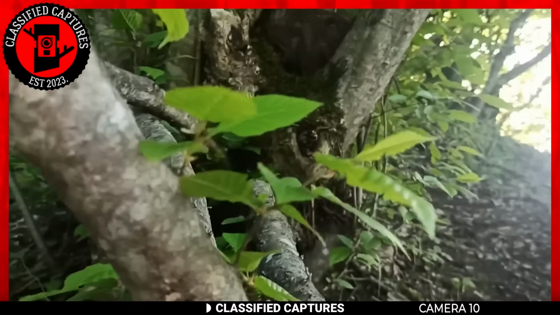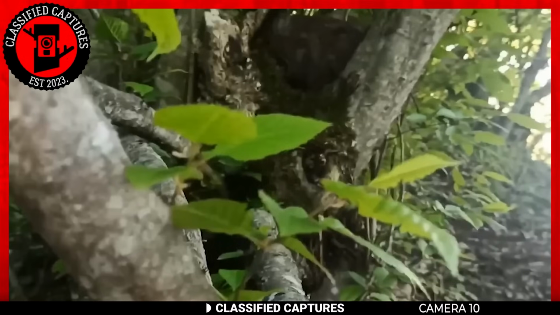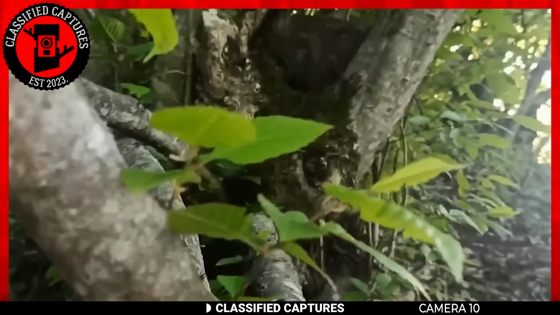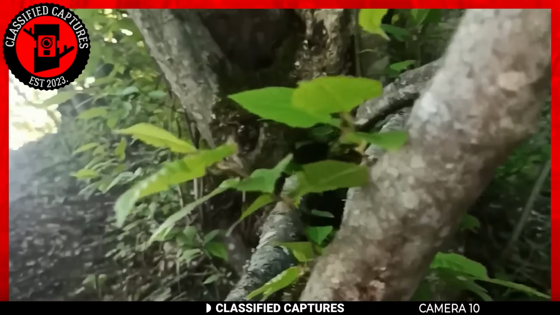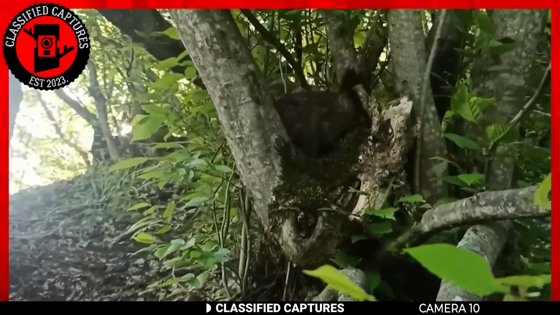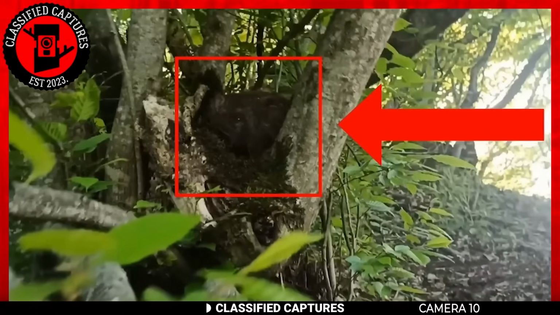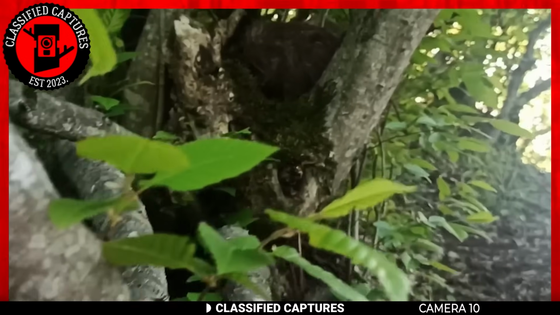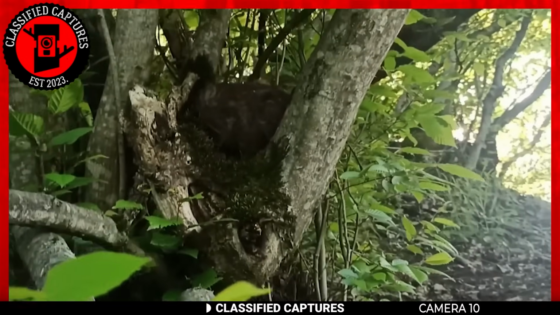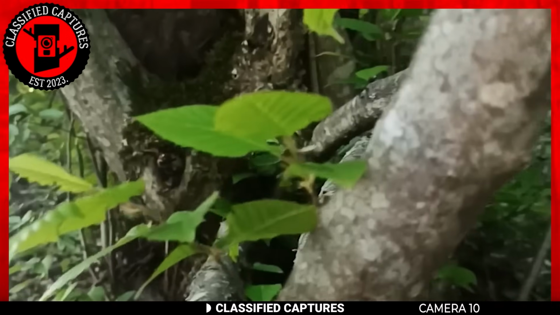While wandering through the woods, a man stumbled upon an intriguing sight: a strange creature perched among the branches of a tree. At first, he mistook it for a natural part of the tree itself, but then something caught his attention: the creature's eyes, mysterious and intent. Upon closer inspection, it became apparent that this creature has mastered the art of camouflage, seemingly blending seamlessly with the tree it occupied.